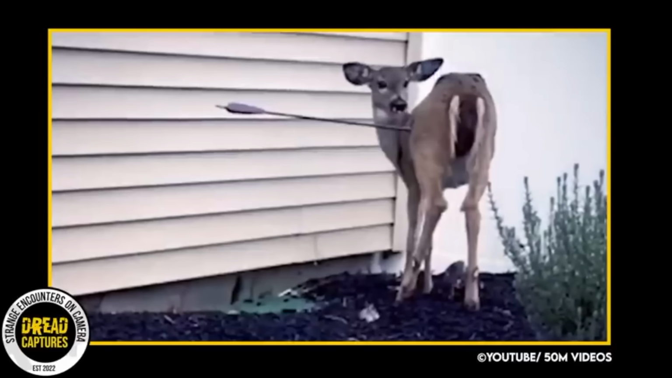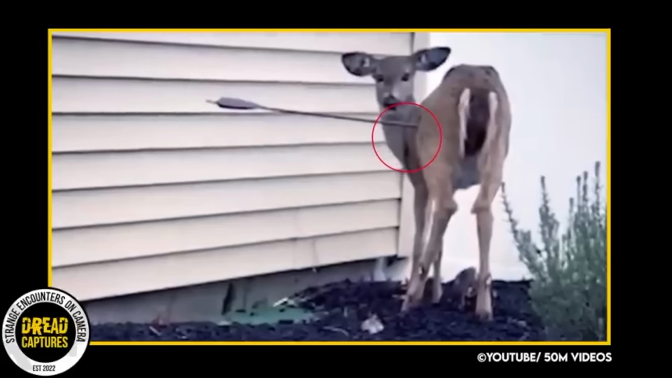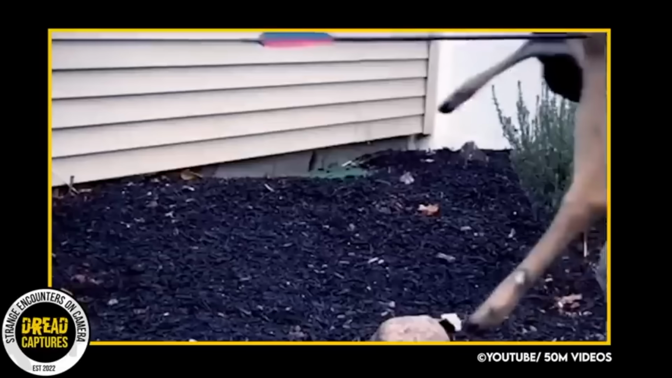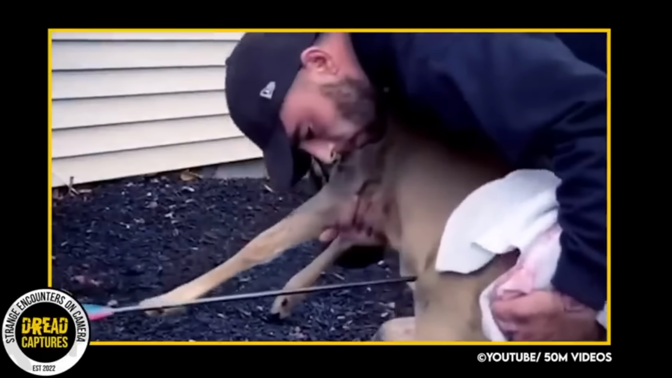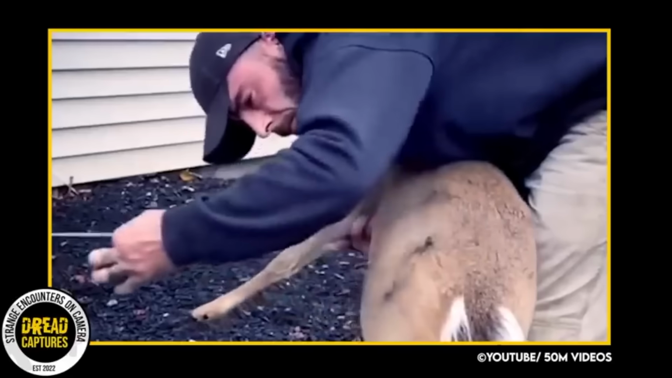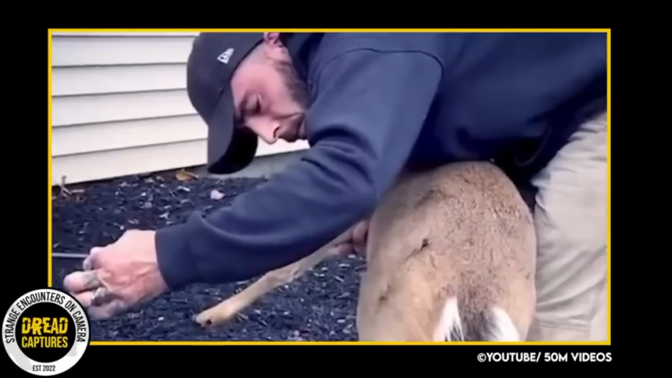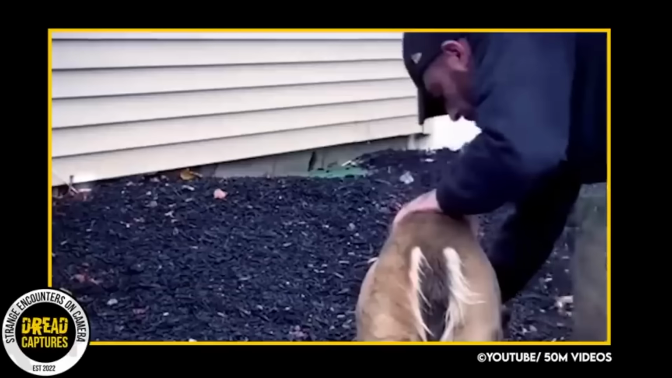One day after work, a man pulled in his driveway. Surprisingly, he saw a young deer next to his house. He thought, well, this is strange, but then quickly noticed the arrow protruding from his side. The man was unaware that this deer had been the topic of the town conversation, but he sprung into action. And the deer, seemingly unfazed, was pretty lackadaisical about the whole situation. And luckily, the gentleman knew the arrow needed to be removed to help prevent infection or further complications.